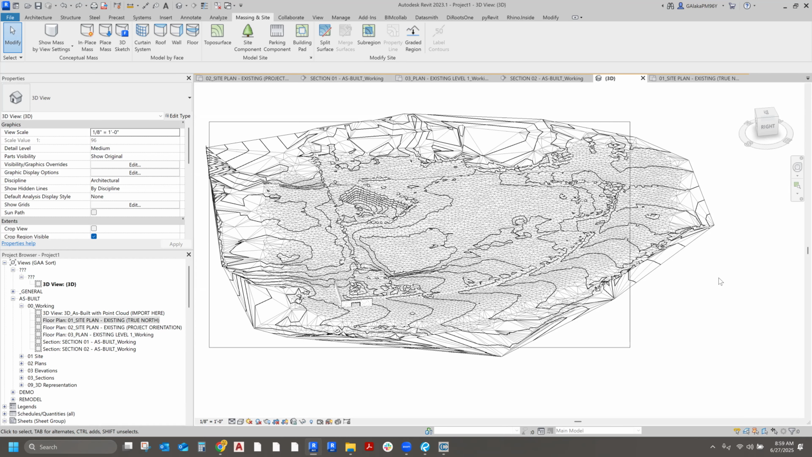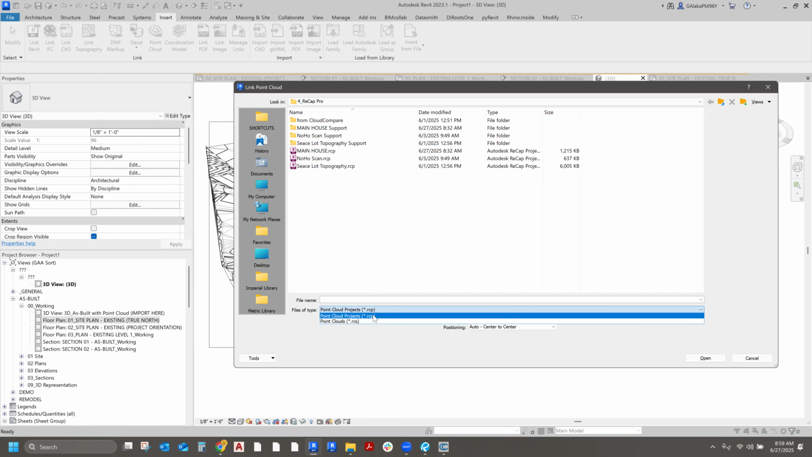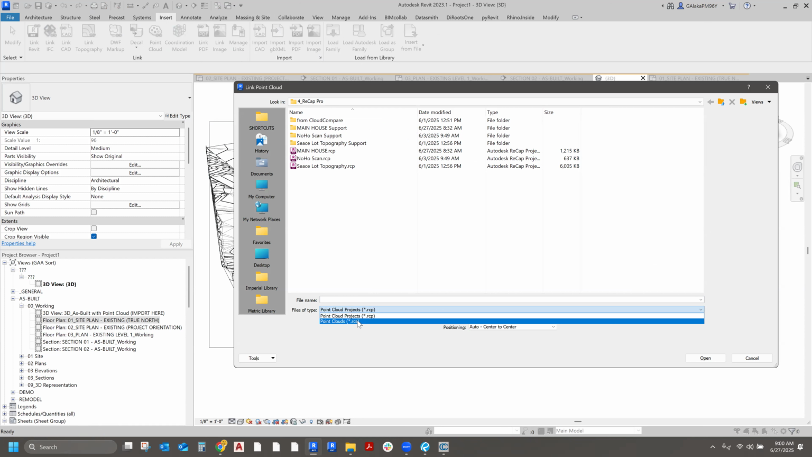I see. But it's mainly because when it comes to point clouds, Revit is only going to accept an RCP or an RCS. RCP is Recap Pro, so they've kept it very proprietary to Autodesk products, and RCS is Recap Scan.